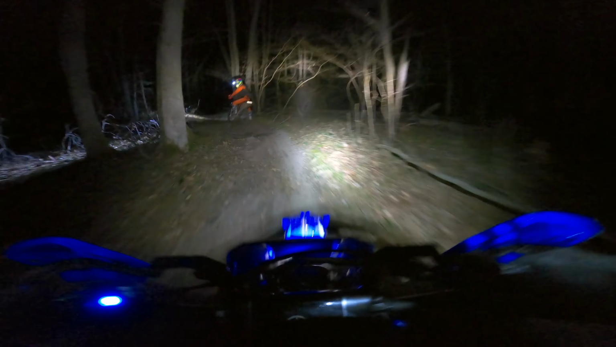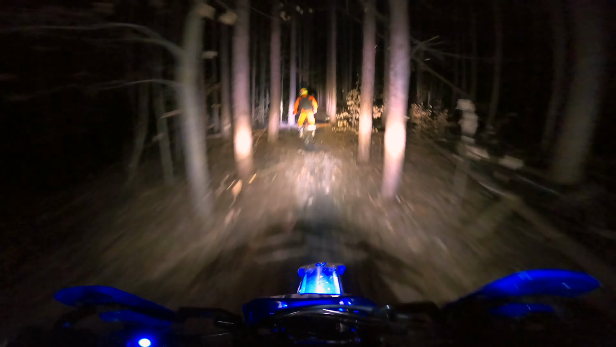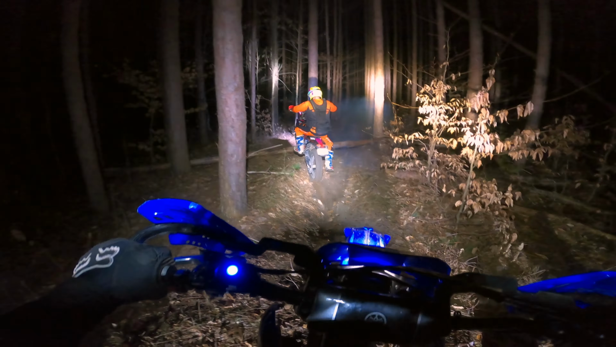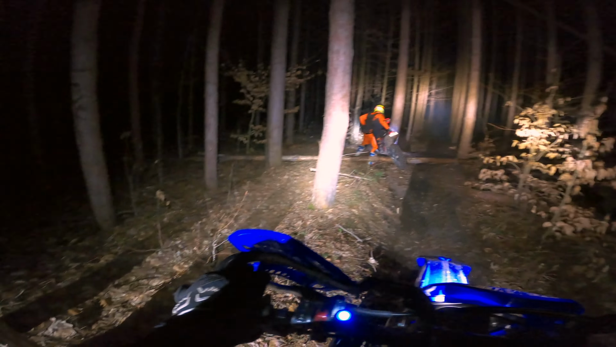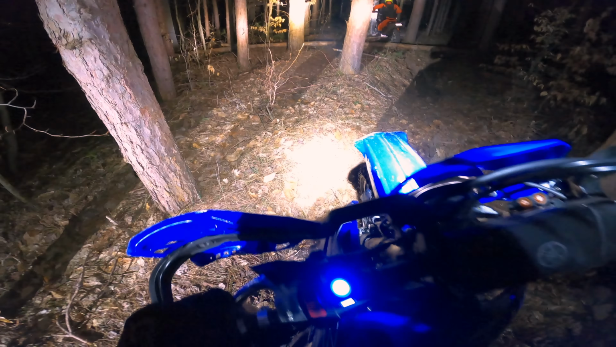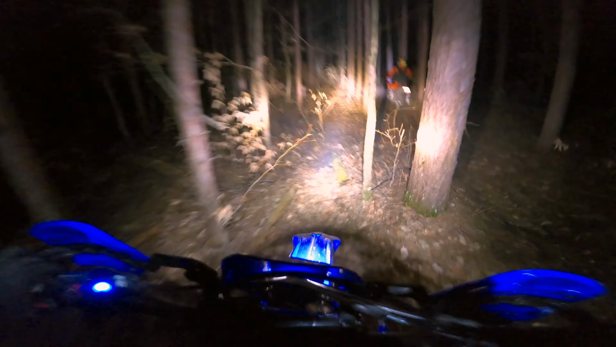So this is a similar setup that I put on my last FX, which I had the regular Sport, and this is the Sport XL. Now, the only difference between the two is the regular Sport has 4 LED spots, and this one has 2 spots and 2 floods, but they're both 3150 lumen.